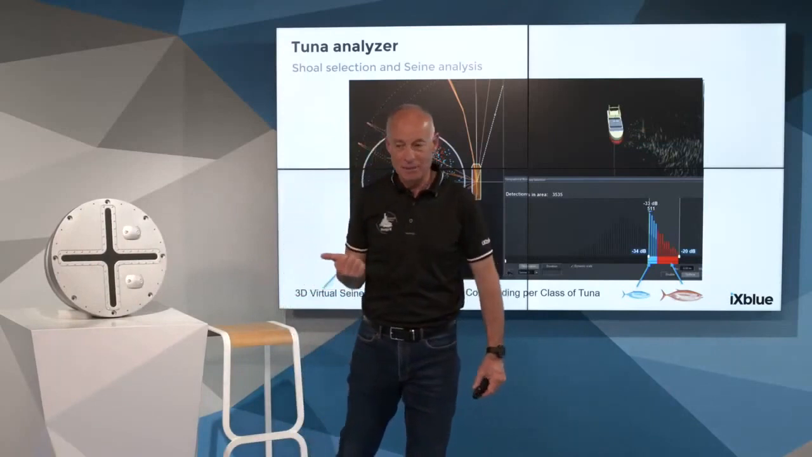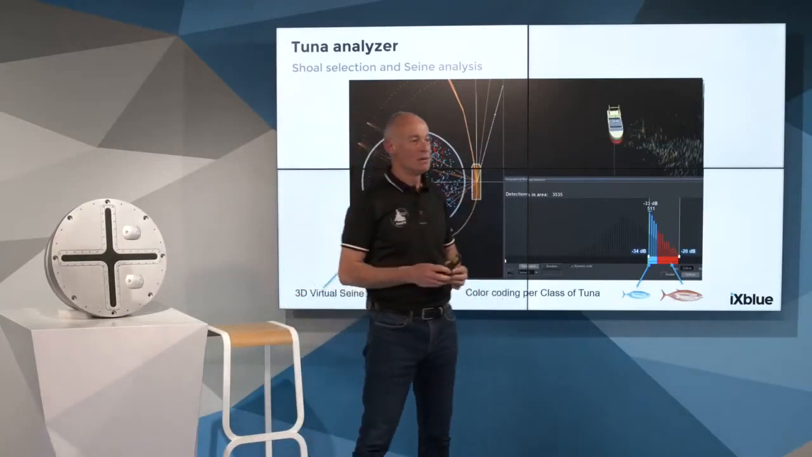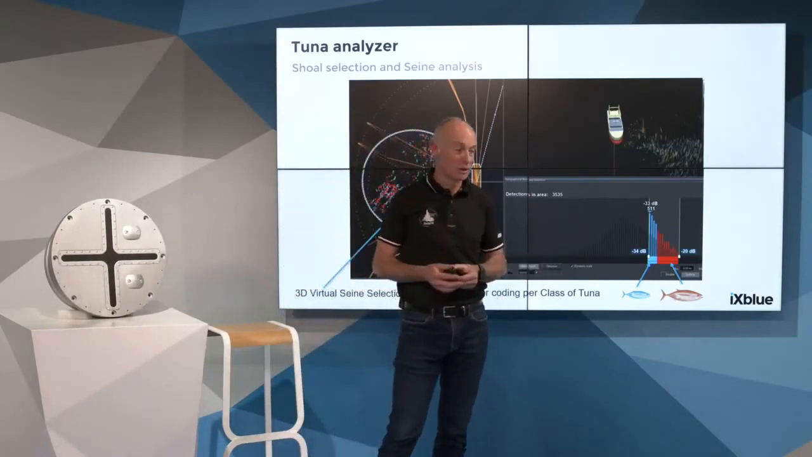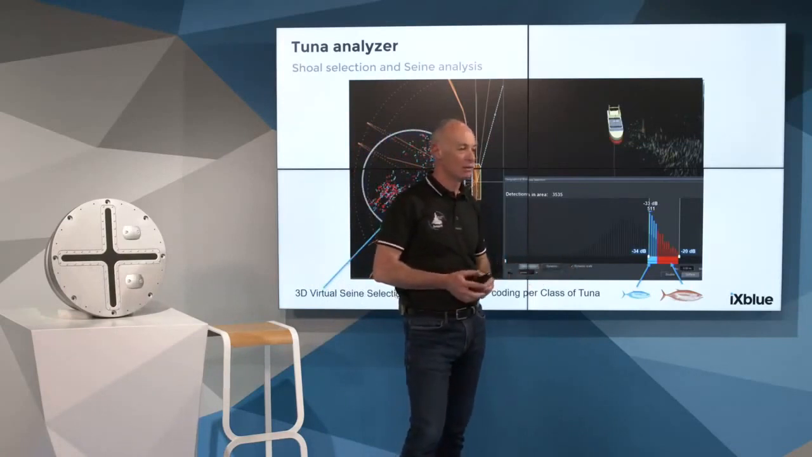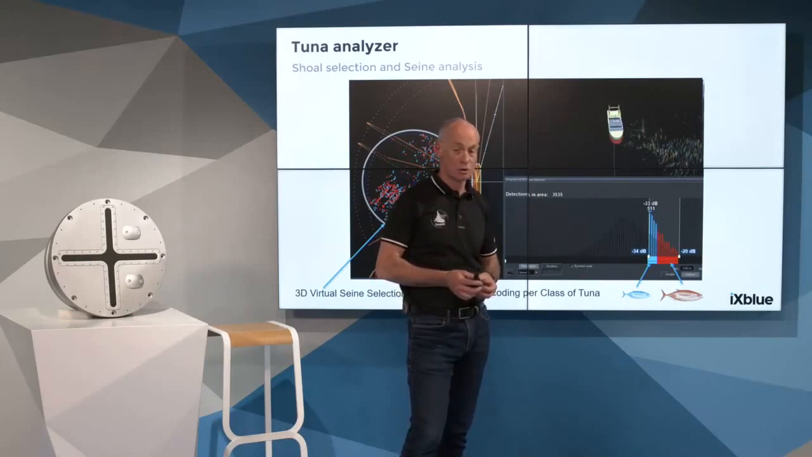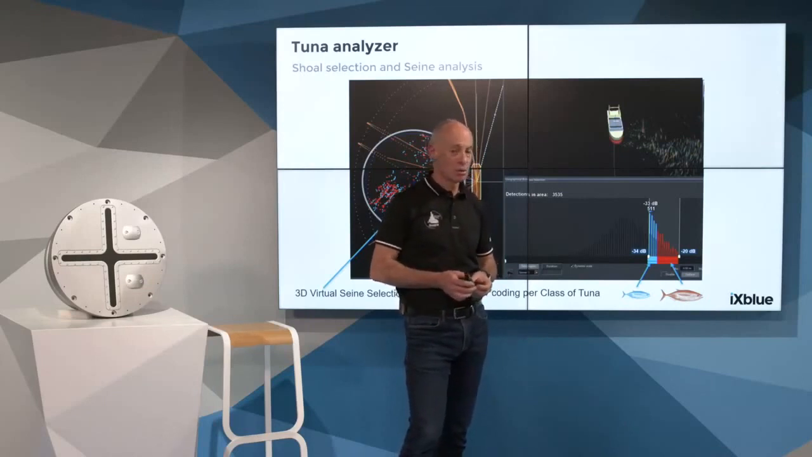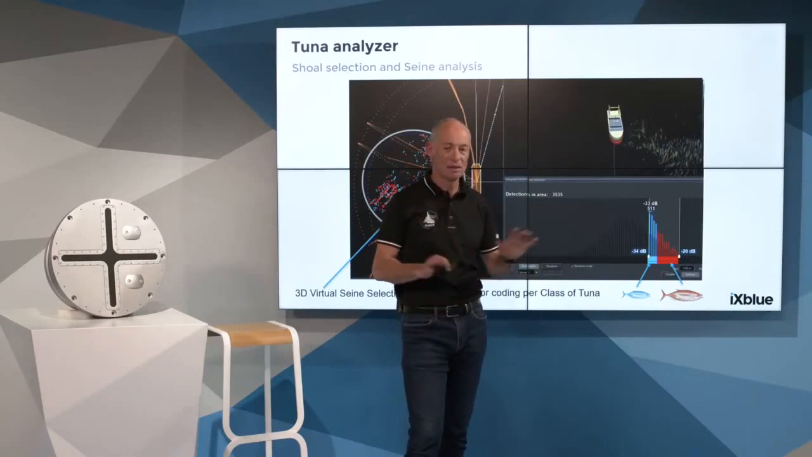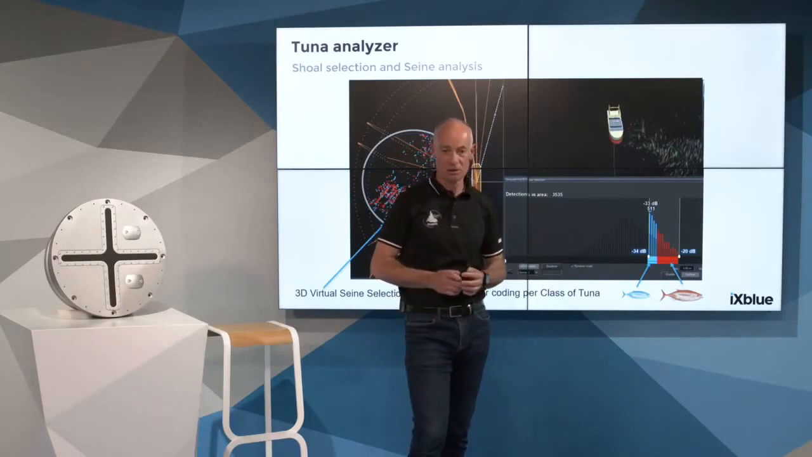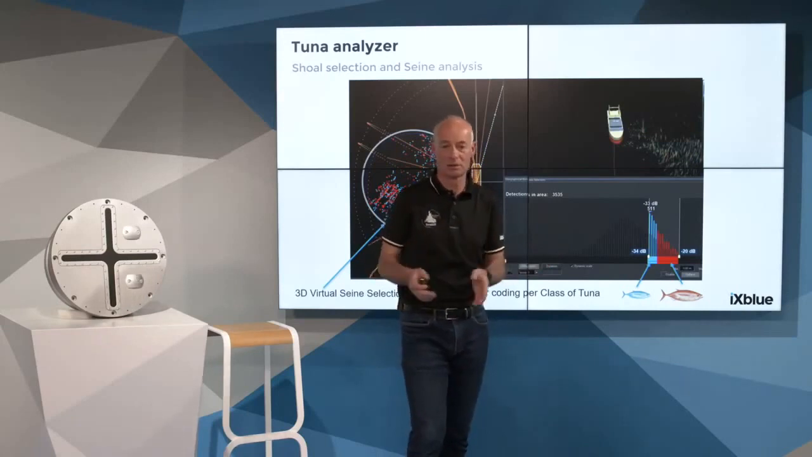But if we have that, we have no limitation, according to the experience we have on many vessels. We have several customers, skippers, approaching tuna shoals at more than 12 knots without any loss of detection, less detection than when the vessel is just stopped.